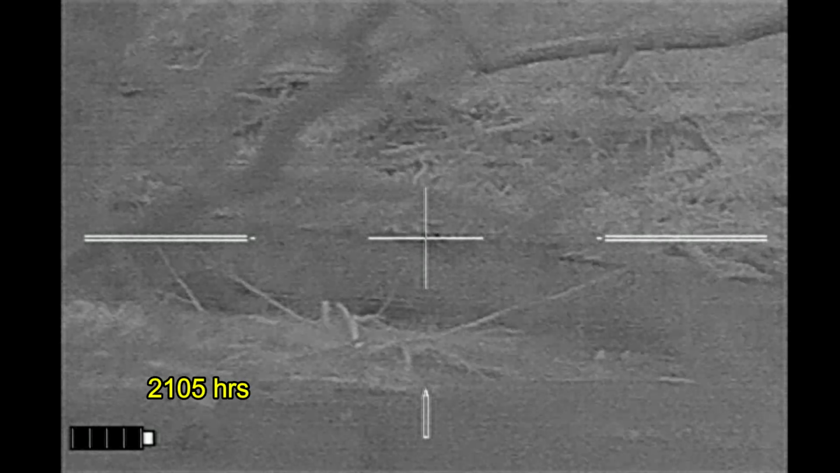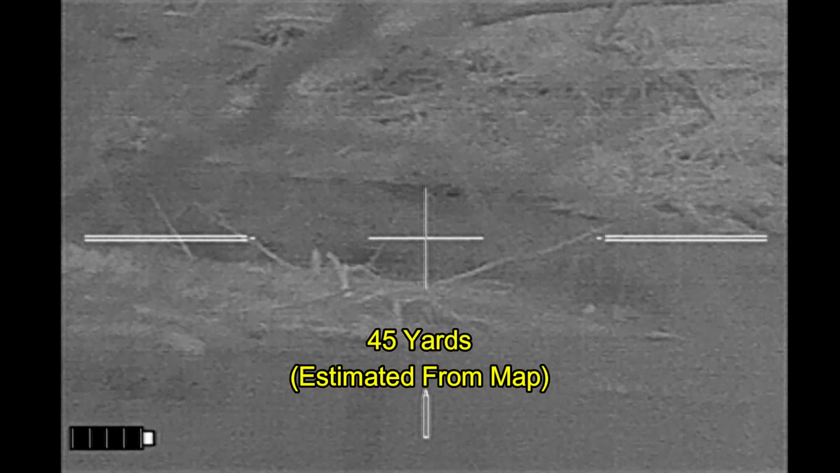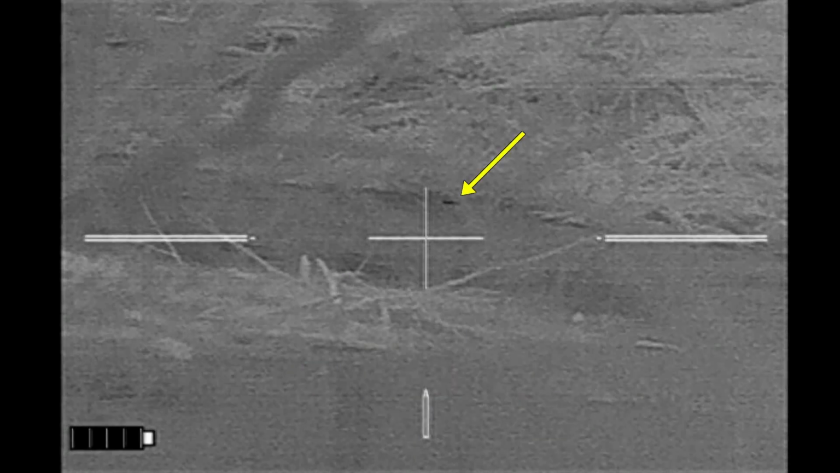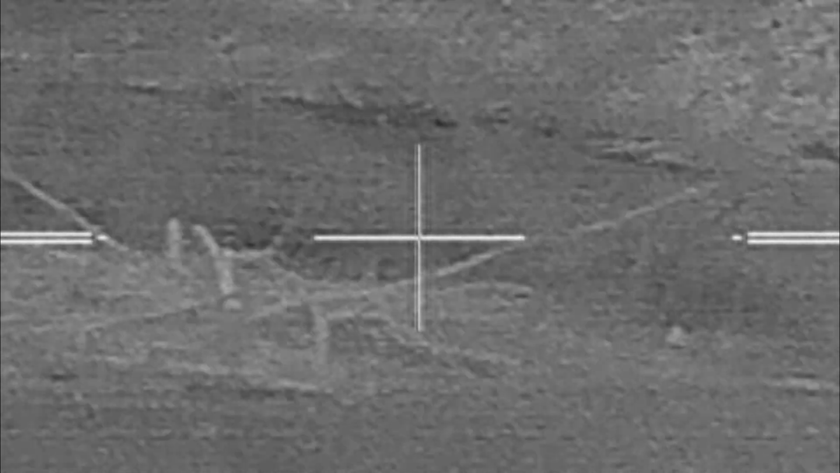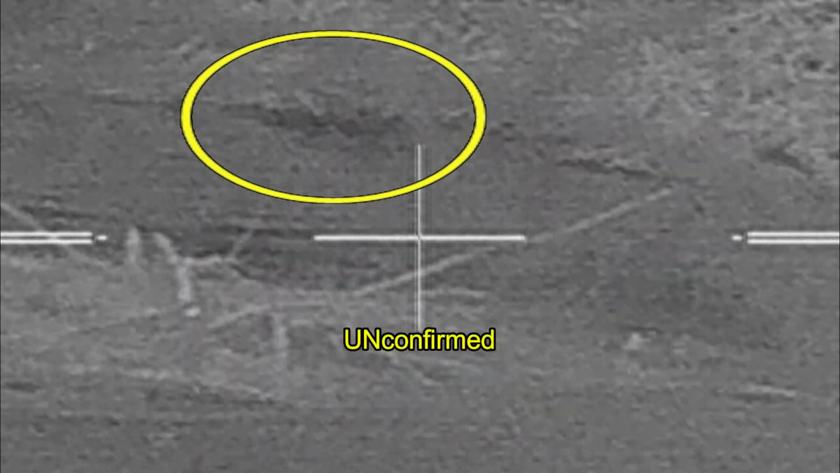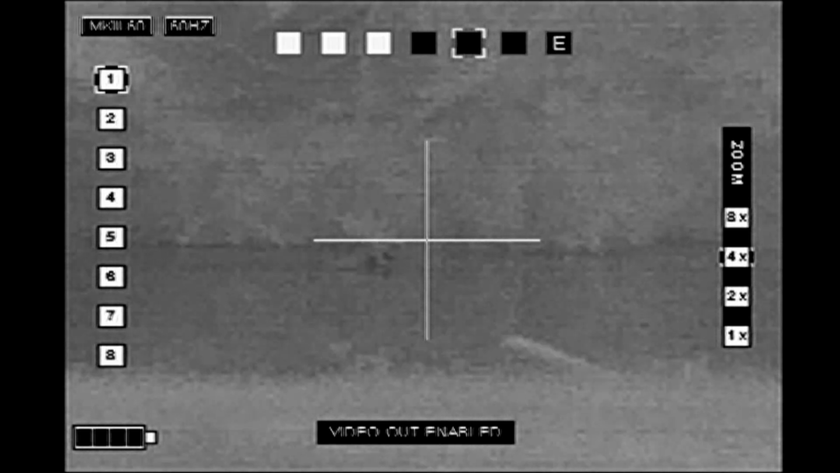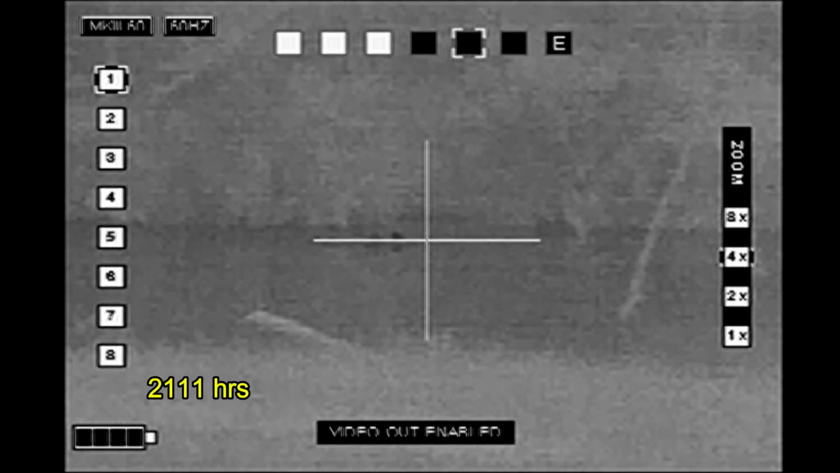This shot's going to happen a little bit quick. Got a beaver swimming in the water right there. And this is what looks like the head floating on the surface. And when I zoom in, looks like I've got the body of the beaver right here, but I don't see any curly shuffle, so I'm going to call this unconfirmed. And just a few minutes later, another beaver comes swimming by, headed towards the lake.